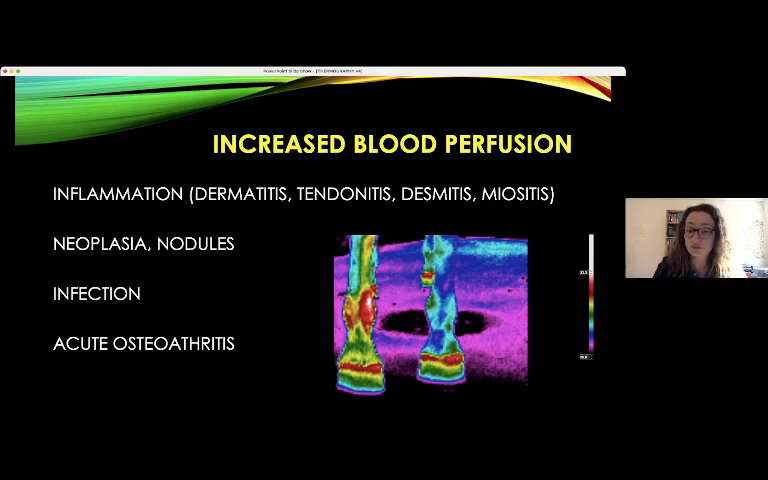In case of increased blood perfusion, it's very clear to verify locations of inflammation like dermatitis, tendonitis, desmitis, myositis, neoplasias, or other benign nodules, infections, or acute osteoarthritis.